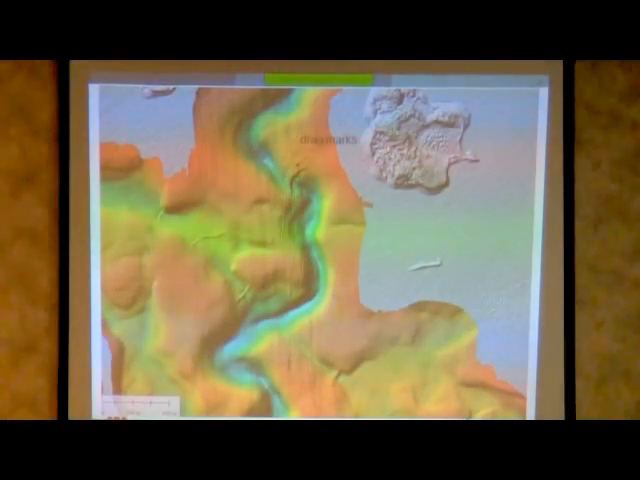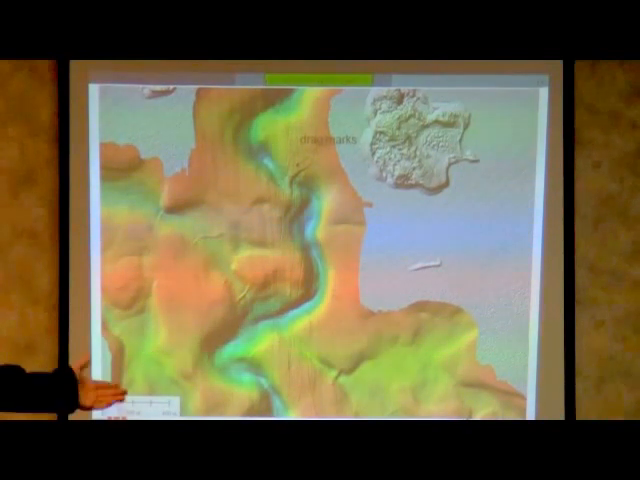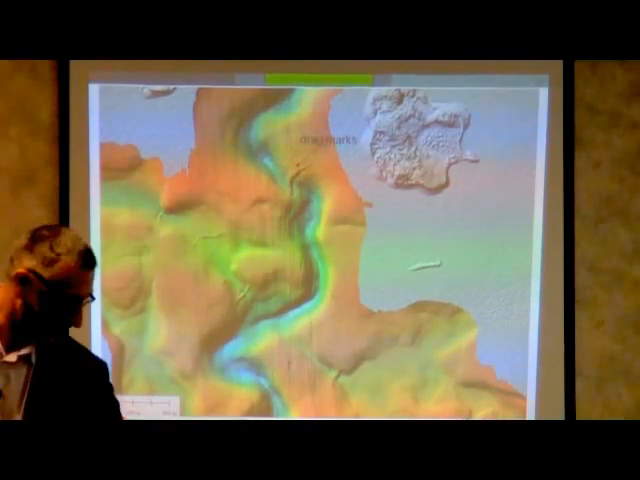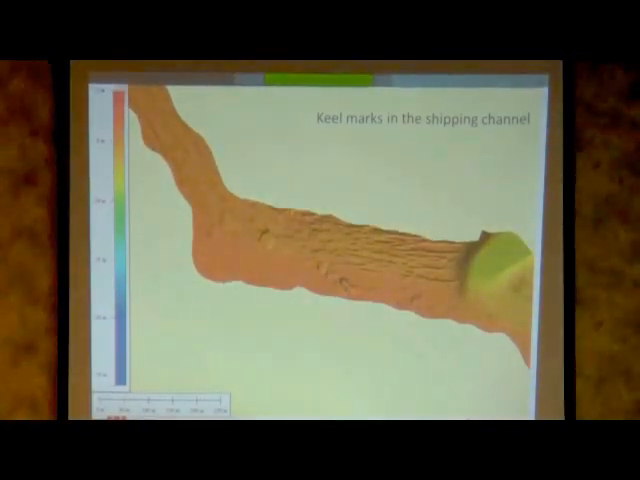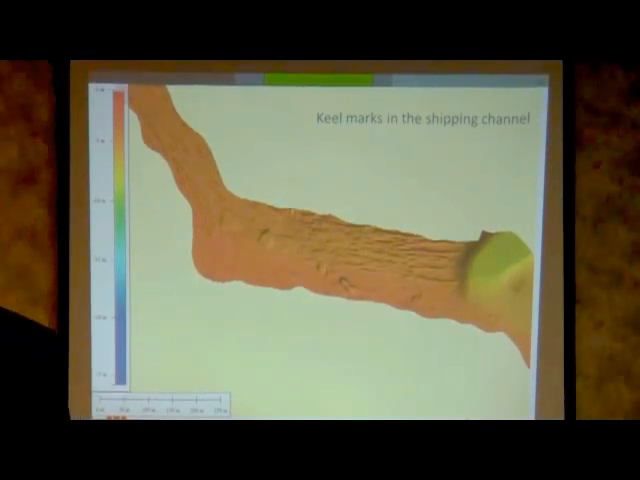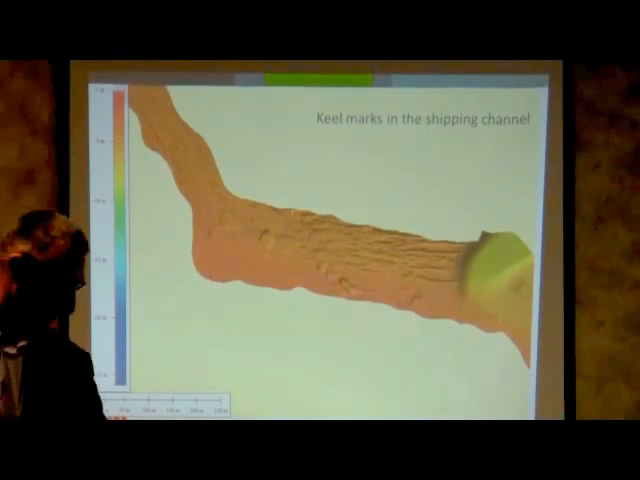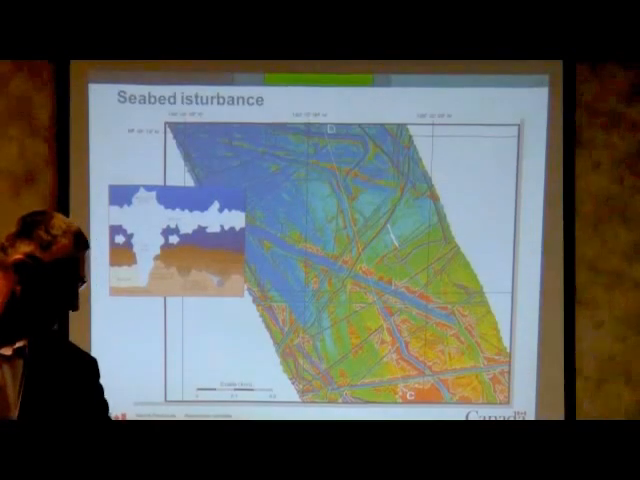So using remote sensing, again using multibeam, we could see the change that happens to the seabed. We can see the drag marks through the harbor. We can see actual keel marks along the shipping channel. And the Northwest Territories Transport Agency is really concerned, and they really want to work with us on that issue, and they need our advice.